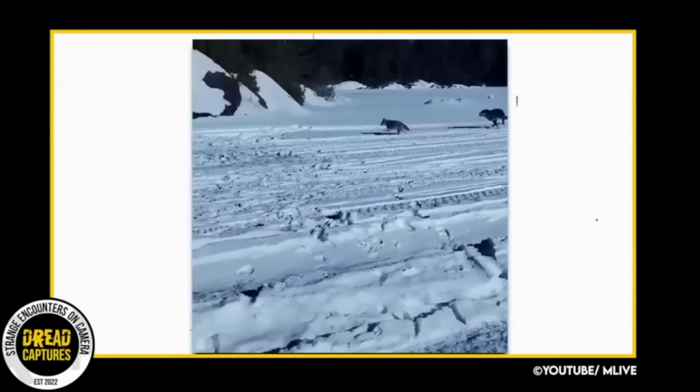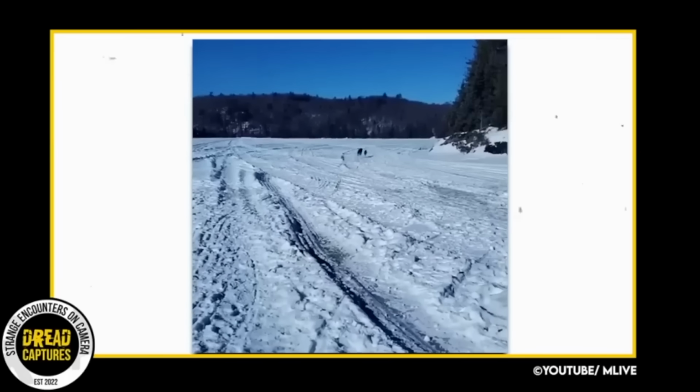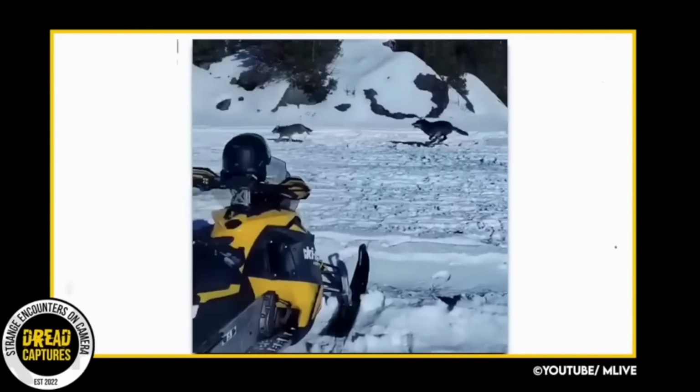The coyote jukes, getting the wolf off balance, and as the video ends, appears to have gotten away. Just an incredible camera capture for these guys fishing.